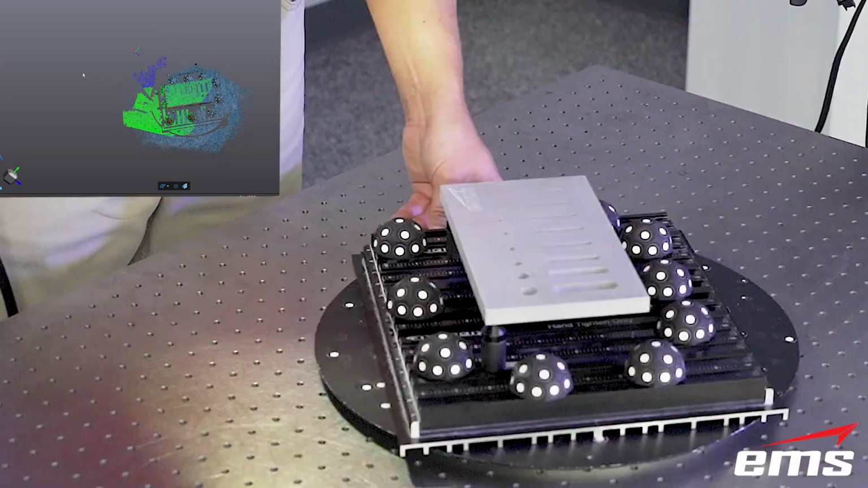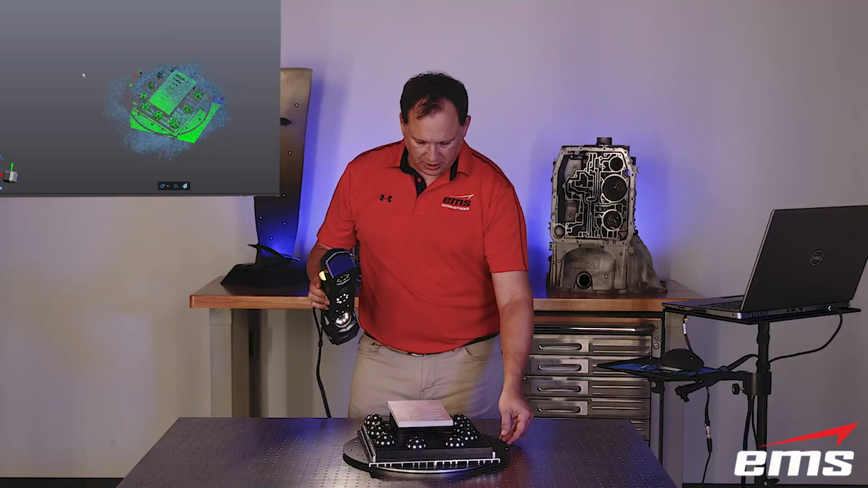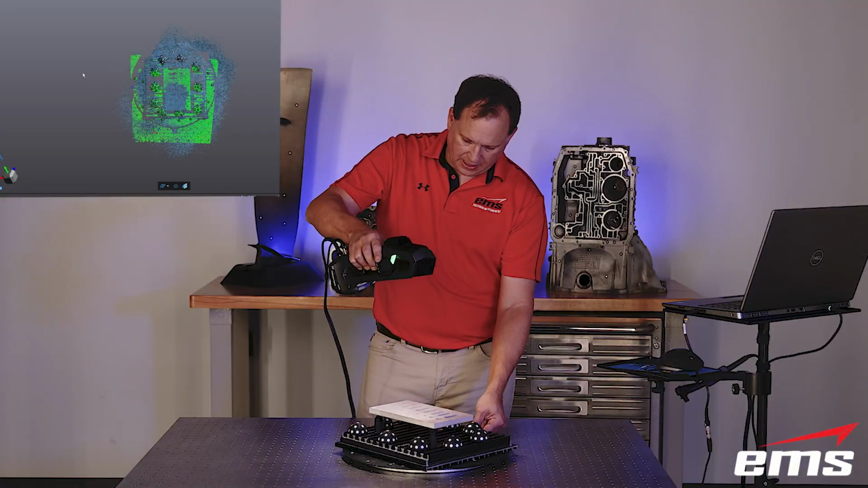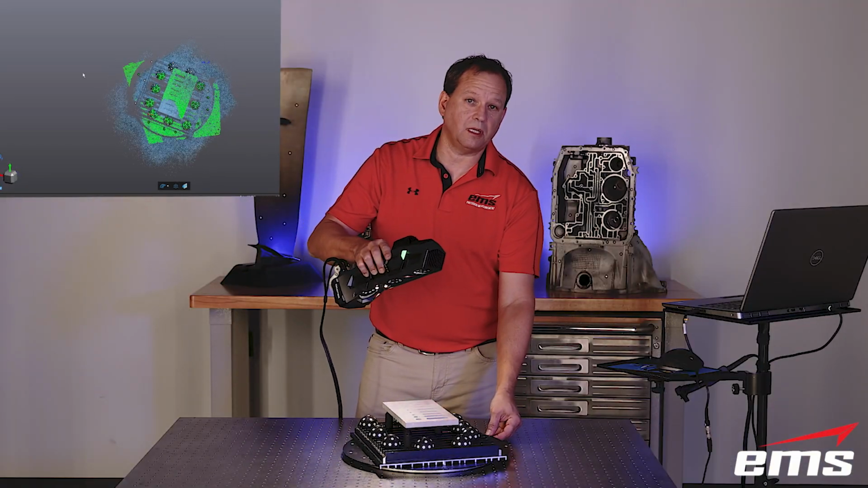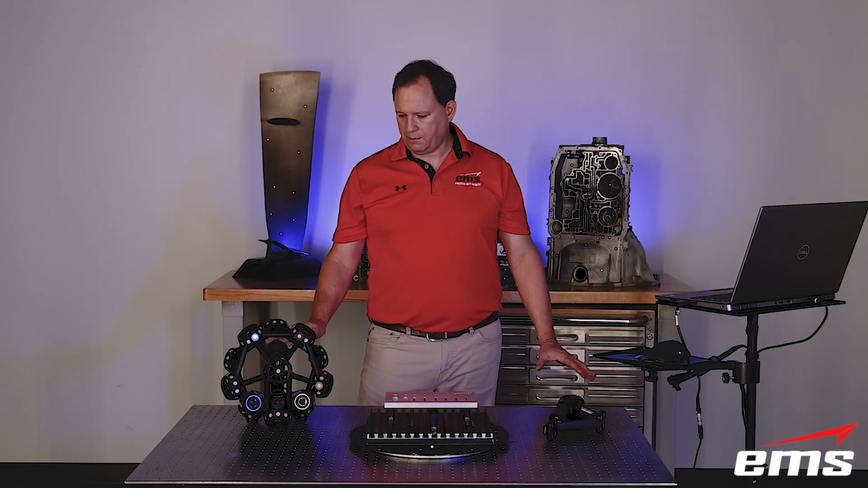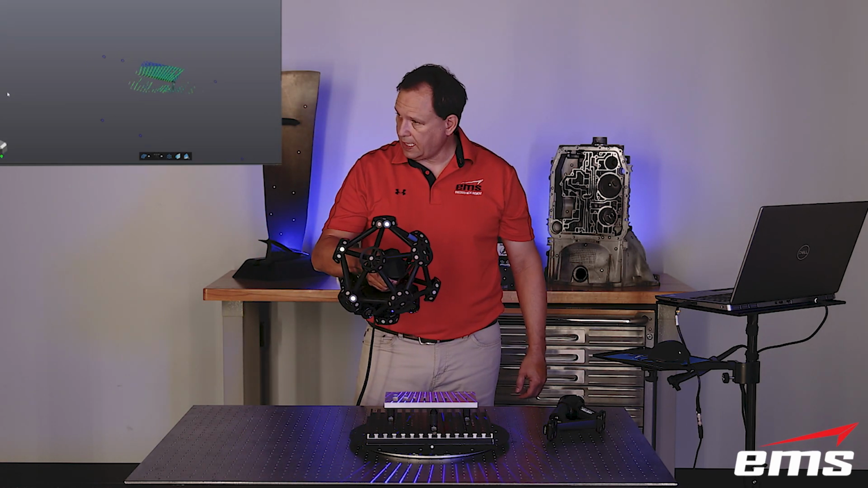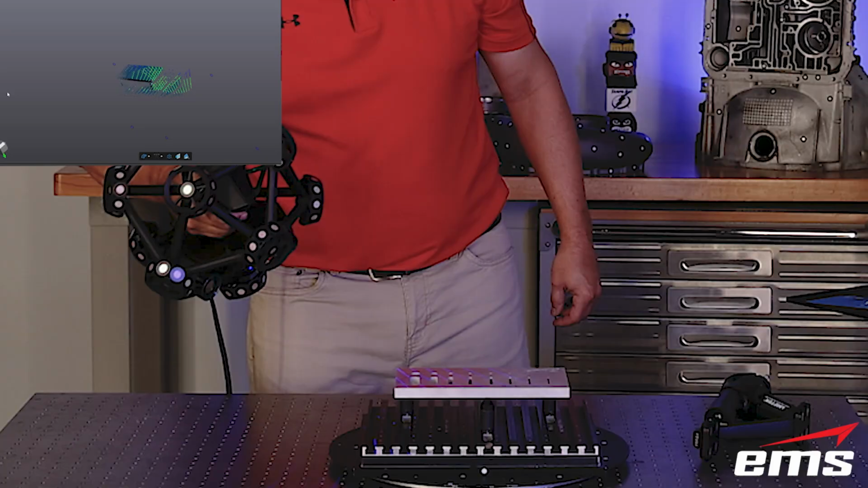Of course, spending time on these smaller holes and again, getting from all different angles to try and get as much data in these small holes and slots as possible. Okay, next up is the MetraSCAN system, and we'll go ahead and get started with that and just move around.